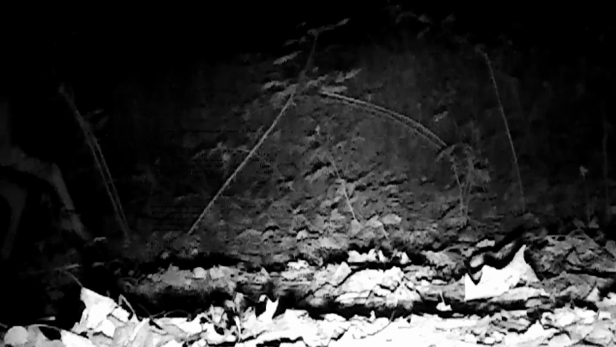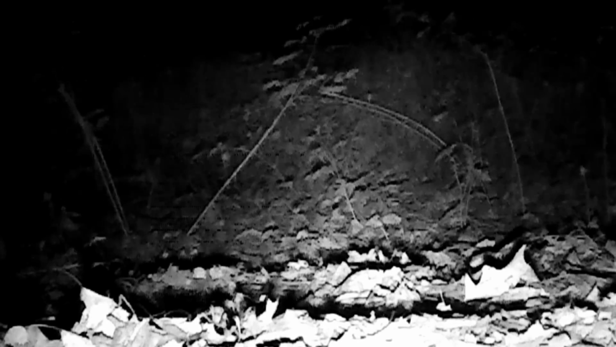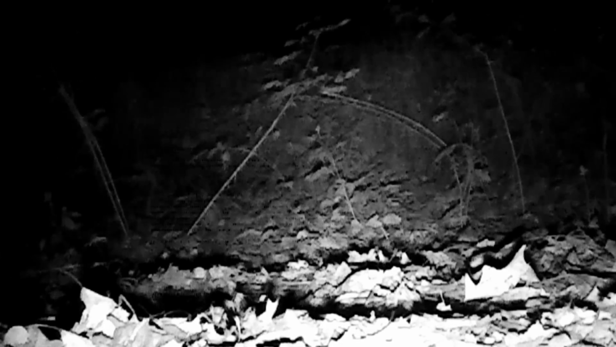Down at the pond, the deer are still using it. They like these weeds and all these different flavors of weeds there. And the old coons are there for sure. You just can't see them unless they step up in front of the cameras. On that other camera, you just can't see them.